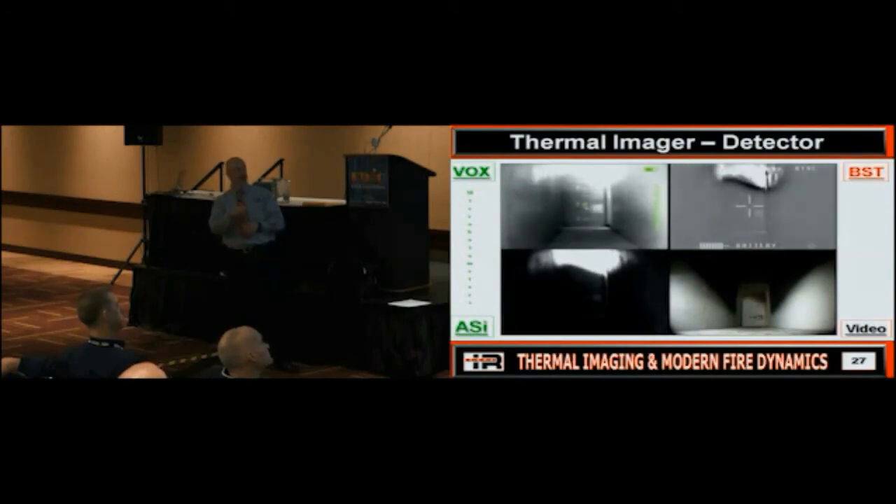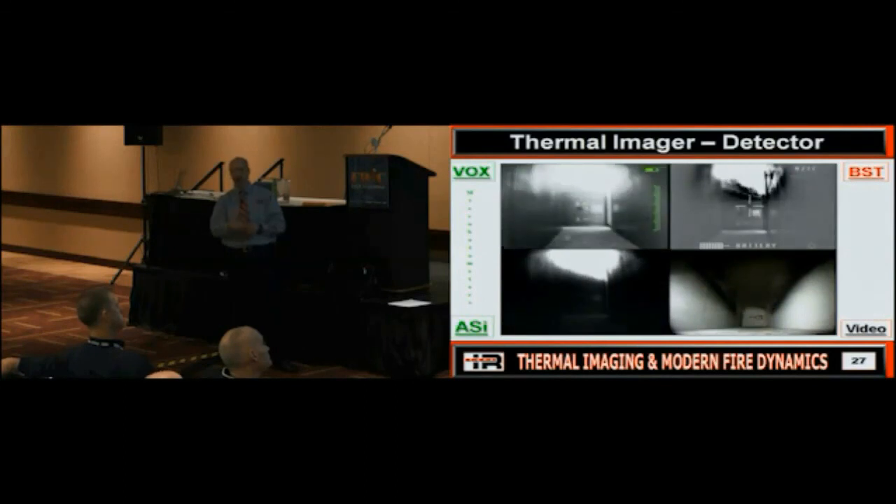So I could tell you, hey, there's heat down the hallway here, but I may not be able to tell you what direction that heat's coming from. Here I can clearly tell you the heat's coming from the right, so the fire's got to be to the right. But also, if you'll notice, there's the number 1, the number 2, the number 3. Can you see that here? Can you even tell what's at the end of this? Does that make a difference?